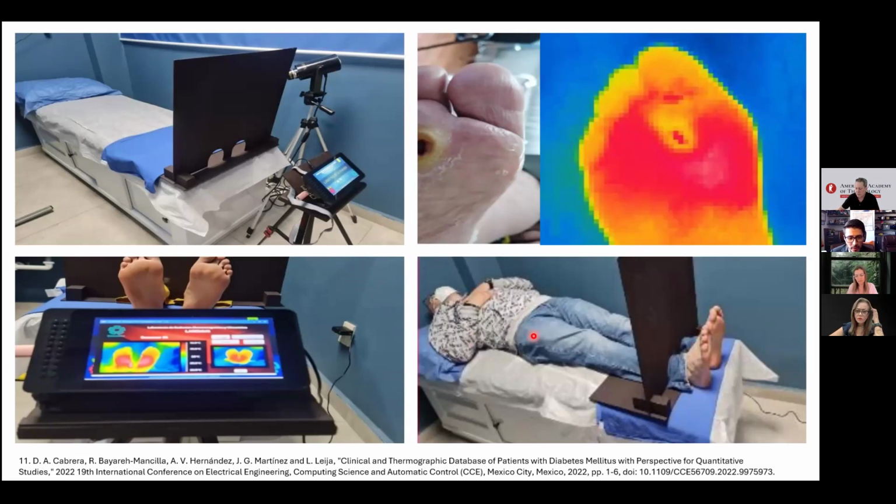in which Daniela Cabrera helped us in her master studies to retrieve information specifically from people with diabetes but not with diabetic foot, and people who have a diagnosed diabetic foot complication.